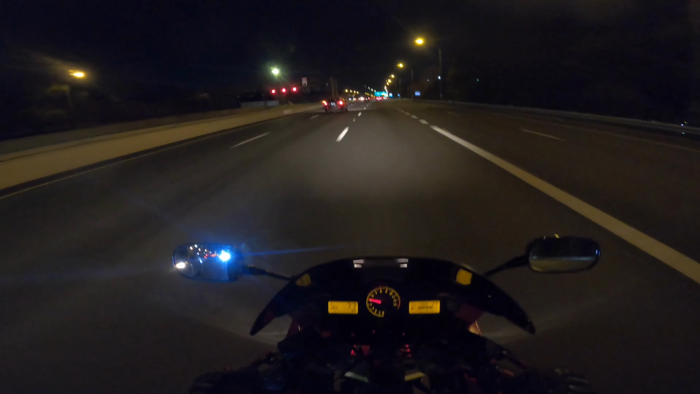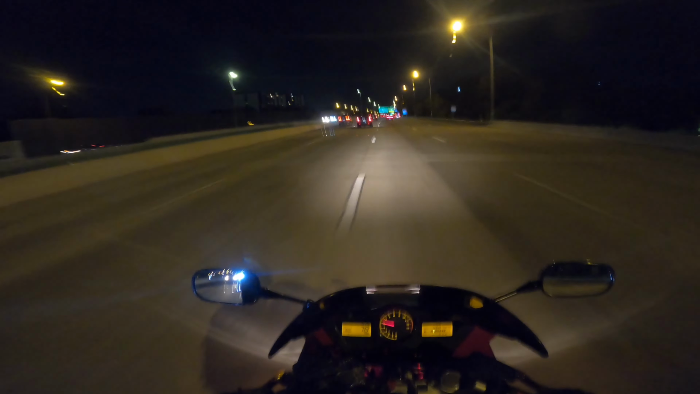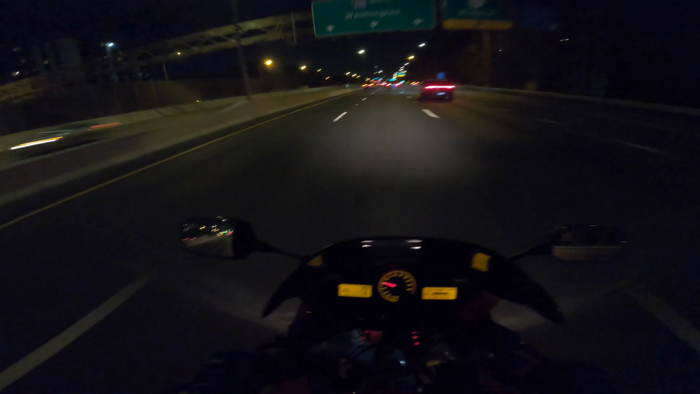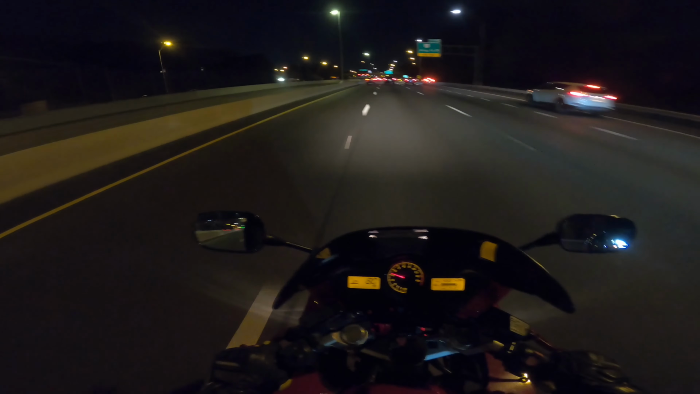But the beauty of riding at night for me is these open roads. You get to just hear the bike. Because you have less cars, you don't have so many big rigs and things like that. It is so quiet at night, and I cannot overstate the peace that I get when I ride at night.